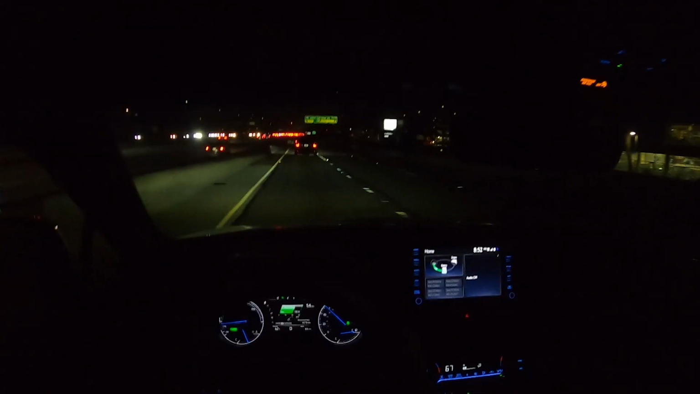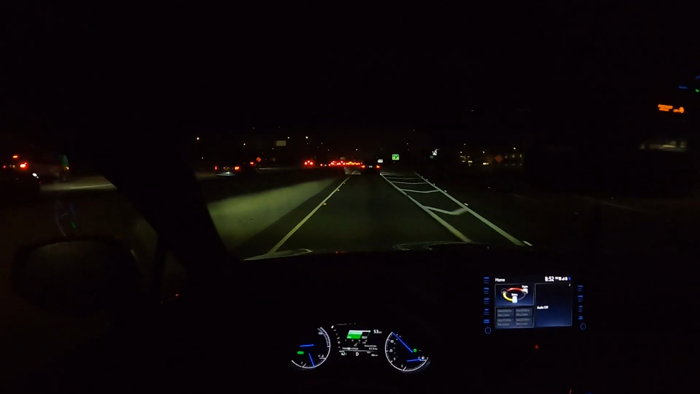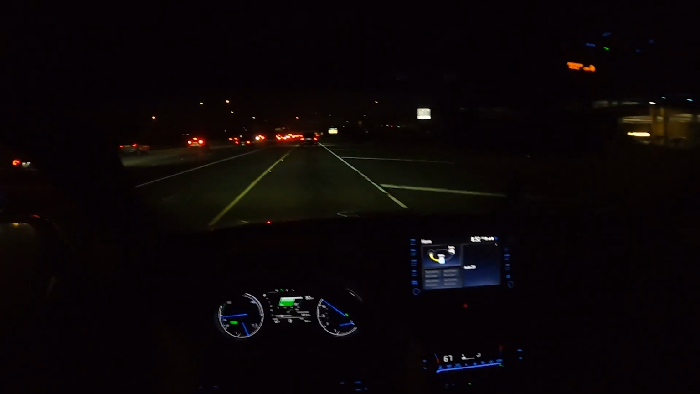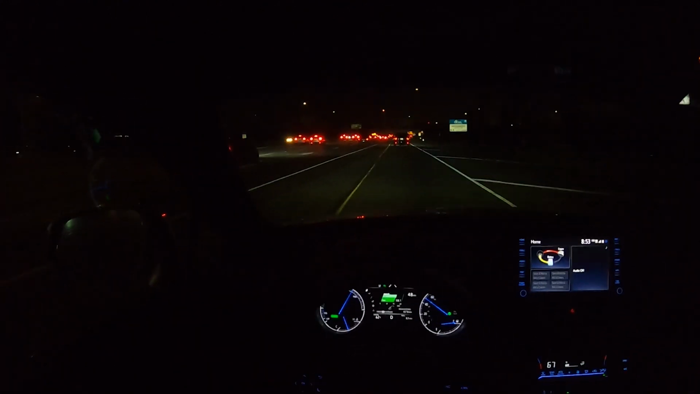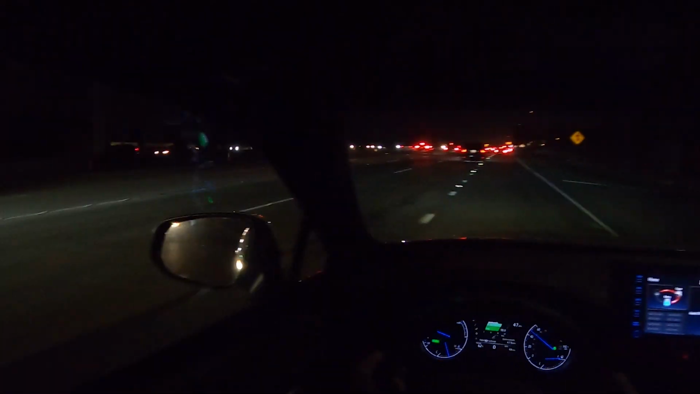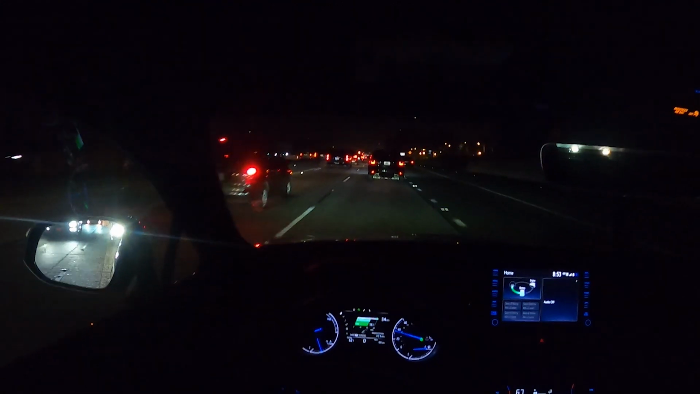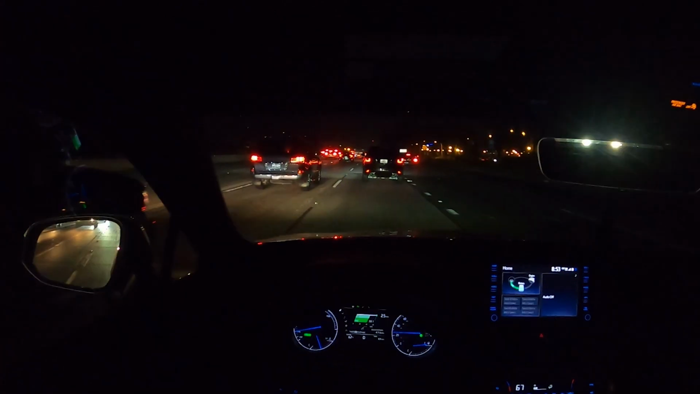This is an XLE model, so it has ambient lighting, and I've tried to film the ambient lighting, and like, it's so weak that it doesn't even really show up on camera, and it's hard to notice it, especially in an environment like this. I'm in Southern California currently, so there's a lot of ambient light, and you don't really see the additional lighting that they've added in the cabin of this. So if that's something that you're considering upgrading to an XLE or a Limited for, don't really worry about it.